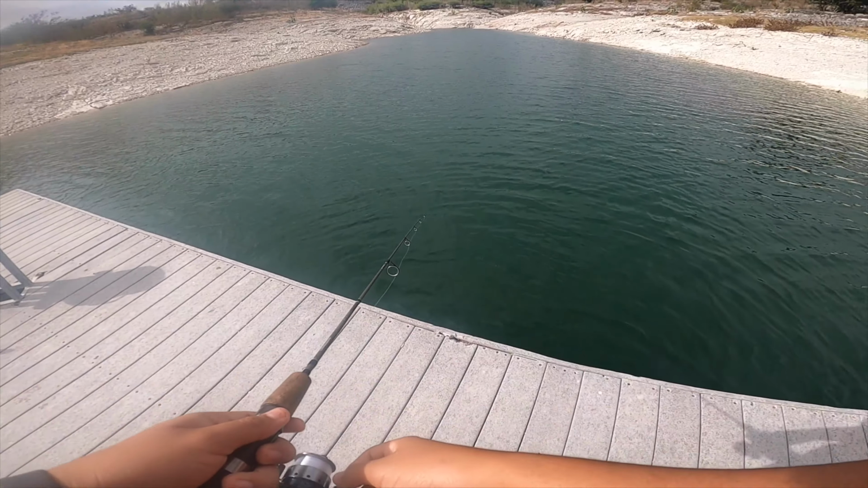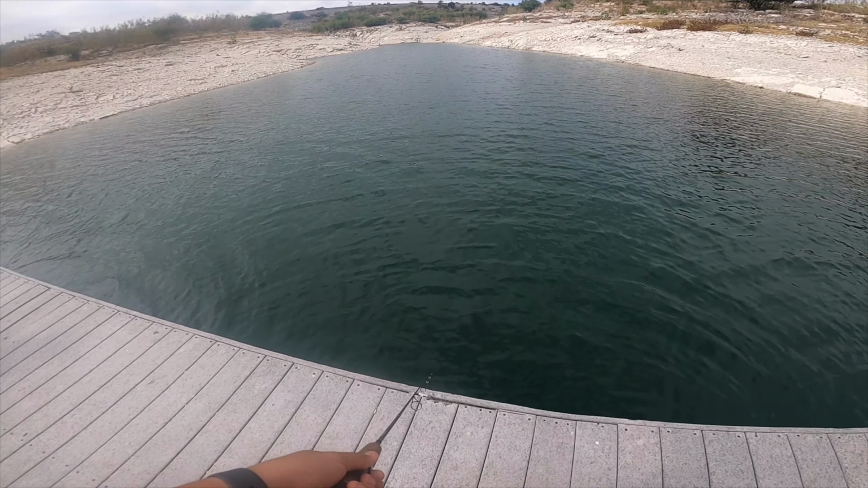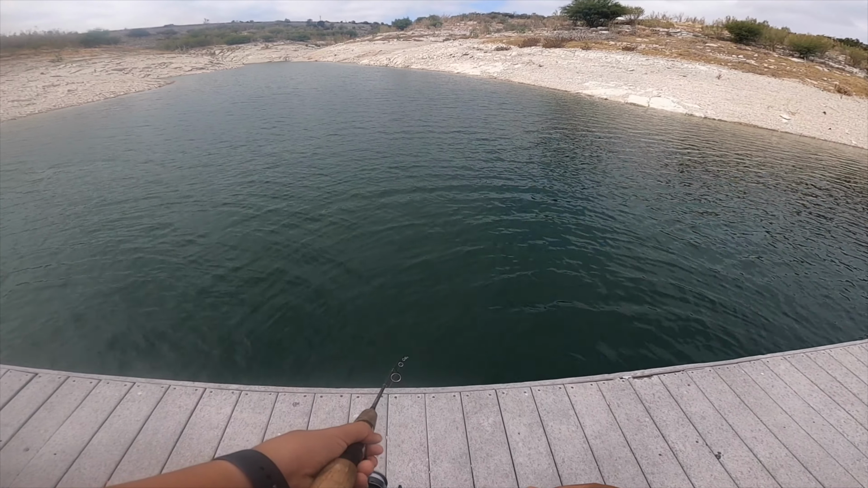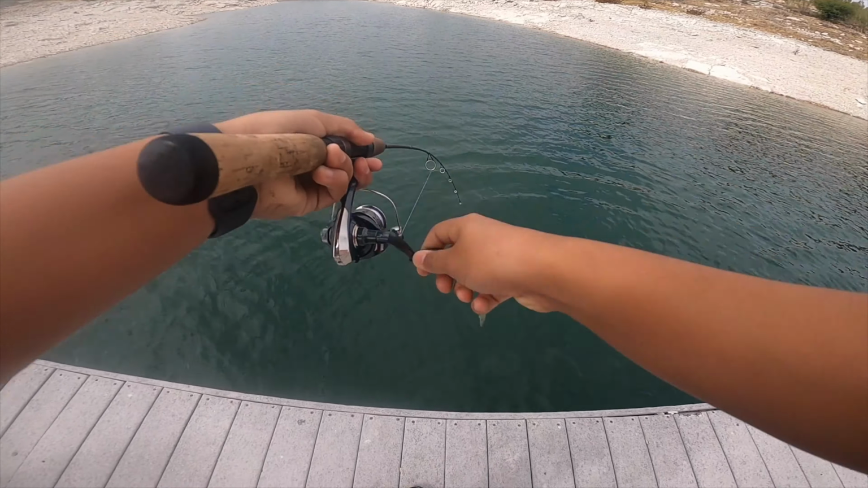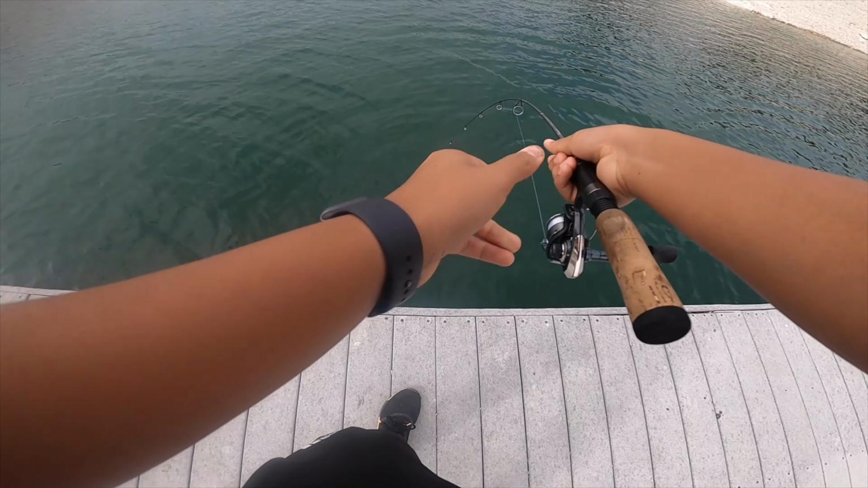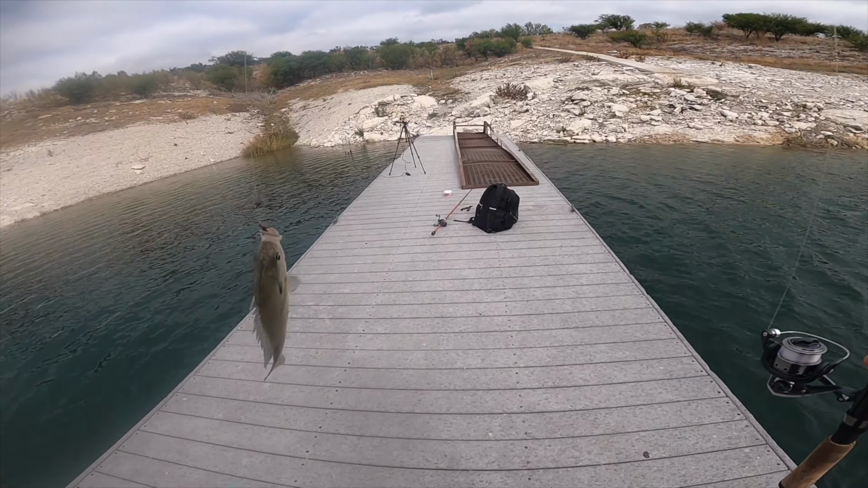Got one. Oh, I had one. I didn't even feel him. He's biting it again. Take it. He knows he's pressured. Got one. Come on, get over here, buddy. Is this the bluegill that was messing with me? Yeah, I think so, because he barely ate it. He finally committed to eating it.